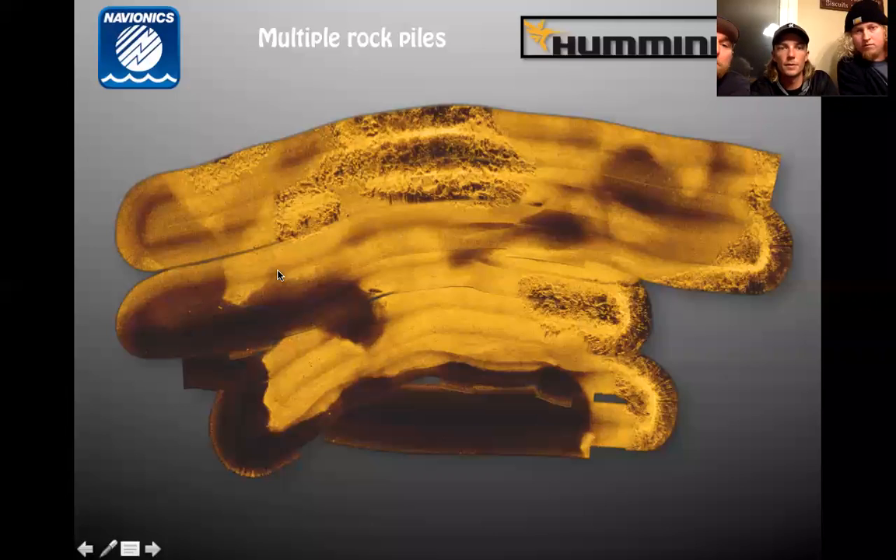There's some other cool stuff too. If you're just side scanning, this might not stick out that much to you, but when you look back at the big picture, this is a really cool little bottom transition that you might not even have fished before. You might spend your time up on all this stuff, even though that's a cool little spot out there, and there's some other stuff in here that you might not have messed with.